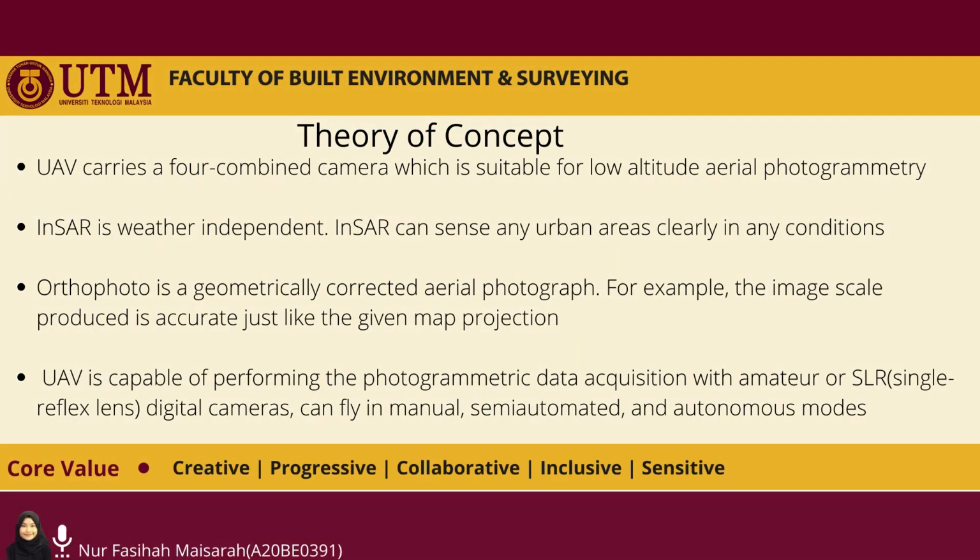For the theory of concept, UAV basically carries a full combined camera which is suitable for low altitude aerial photogrammetry. INSAR is weather independent, which means that INSAR can sense any urban areas clearly in any conditions, whether it is bad condition or good condition. Orthophoto is a geometrically corrected aerial photograph.